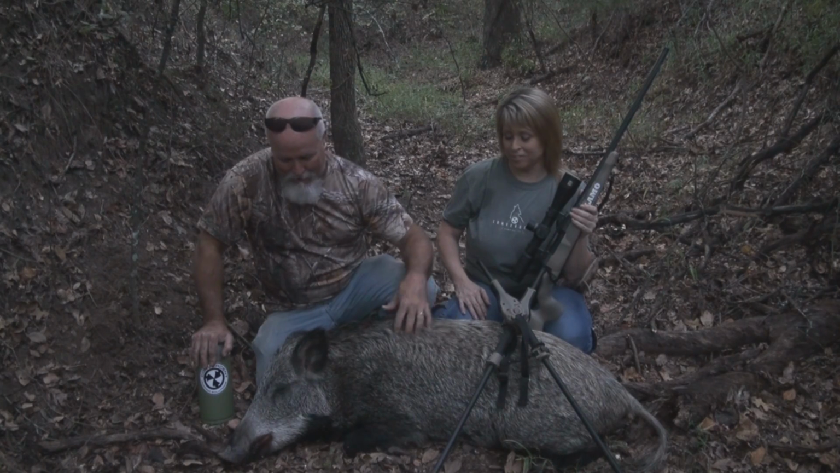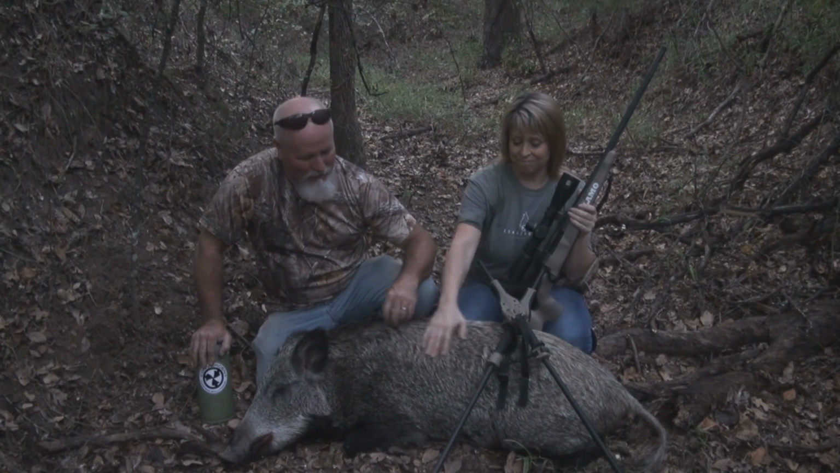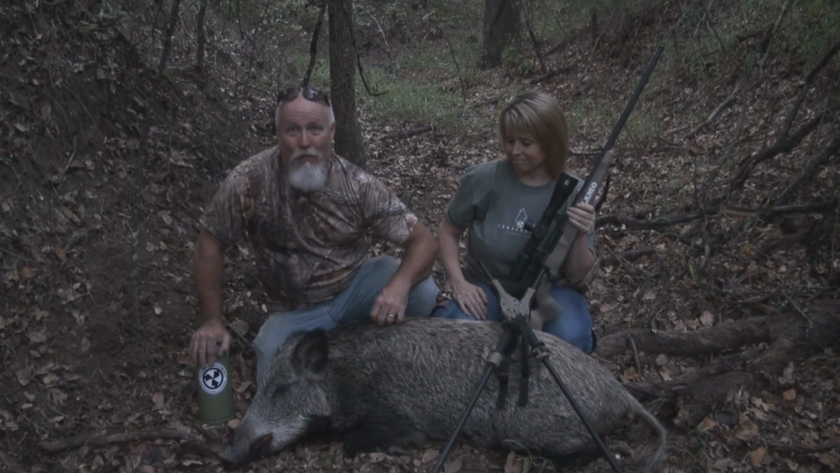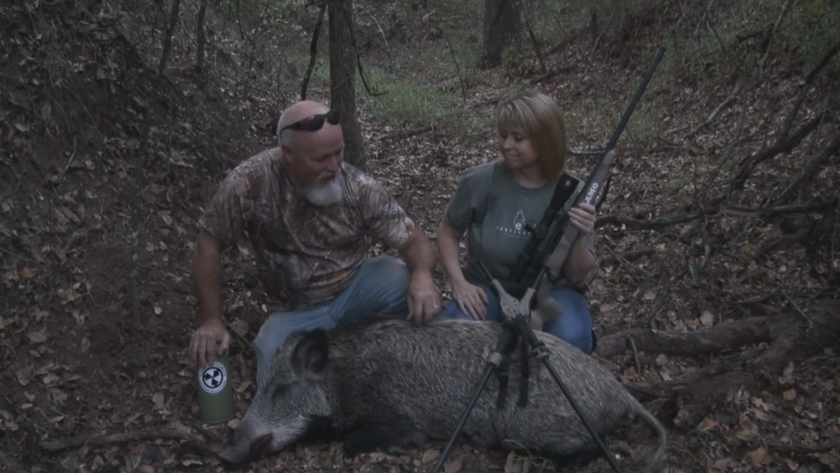It's beautiful. A lot of people can't see the beauty in a hog, but I can, and to me this is the epitome of what a wild hog should look like. She's just absolutely beautifully colored and shows, you know, European traits, even though these hogs probably don't carry a lot of European blood anymore. But